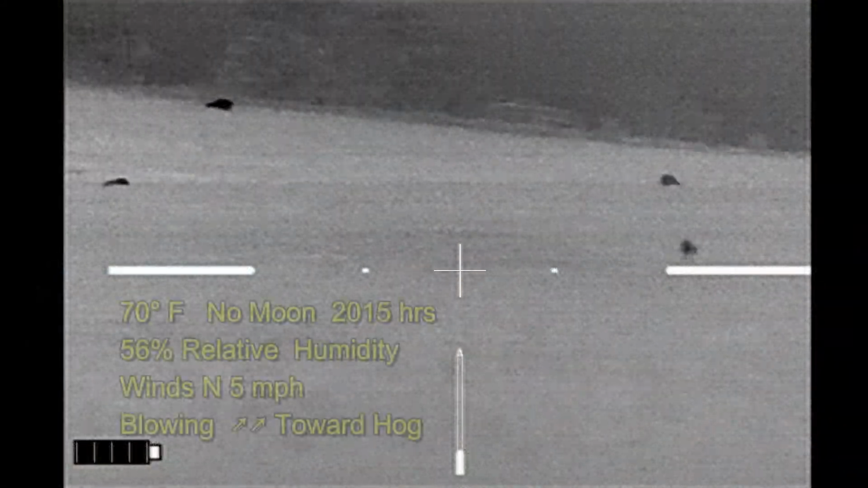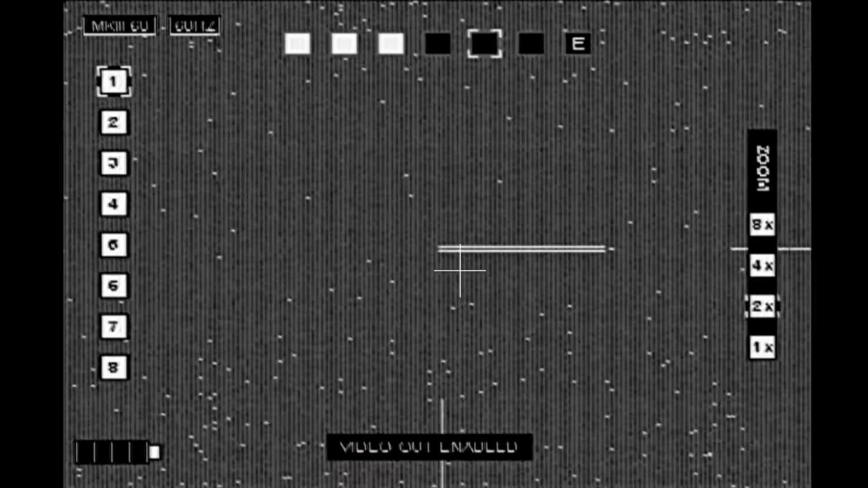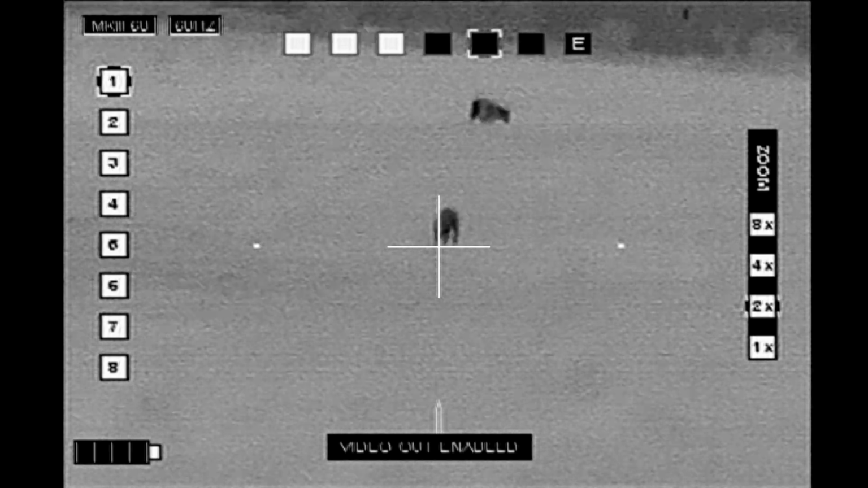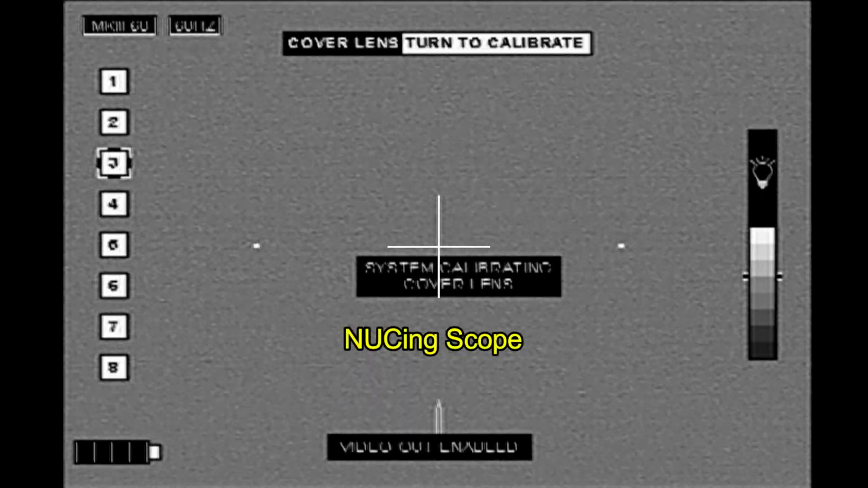A little bit later, spied this boar come in the opposite direction. Now I'm on one hilltop, and he's on the next hillside. Now if I was to try to get closer, that would involve me going downhill, and that would put him uphill from me, and he's got a horizon behind him, and I would end up shooting over the horizon, which I don't want to do. As you can see, there are cattle behind him. And so I'm going to stay where I am and keep a firm backstop behind the hog.